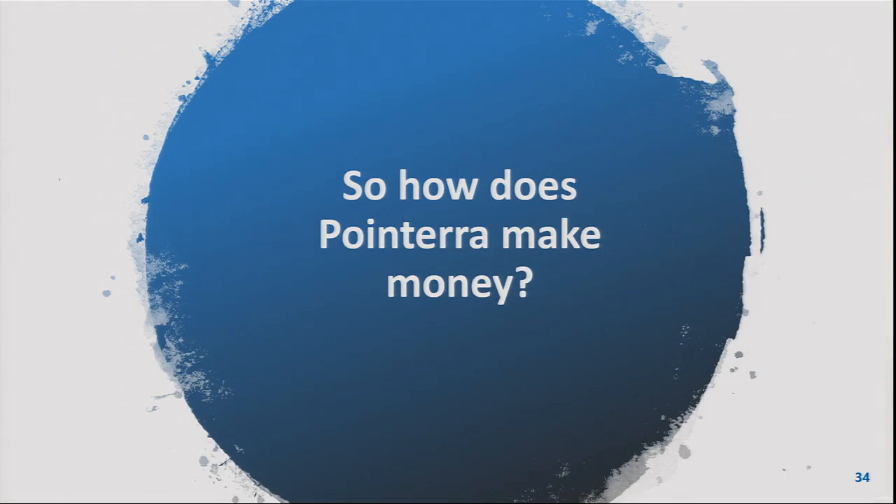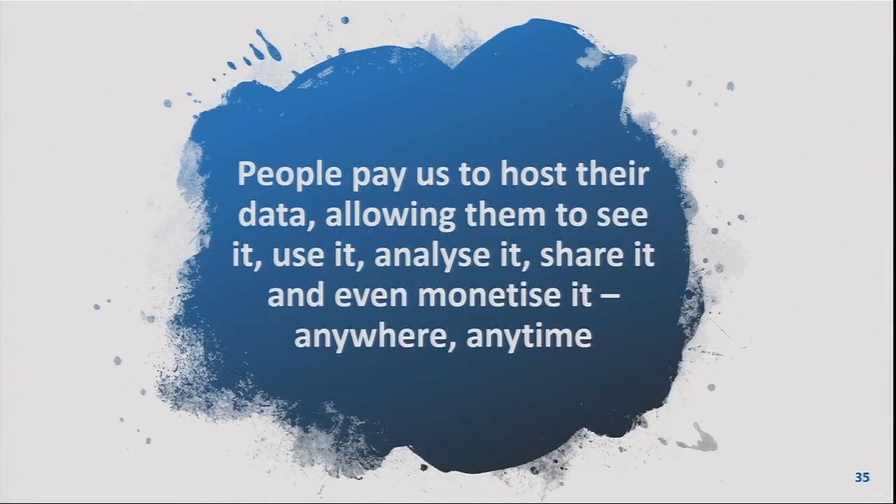So how do we make money? People pay us to host their data. That allows them to see it and use it and analyse it and share it, and more recently even monetize it. I think the animation talked about how we've created a data marketplace, and increasingly, because we sit in the middle as a pure platform play of people that generate 3D data and people that use it and consume it, we're able to connect the owners of data with